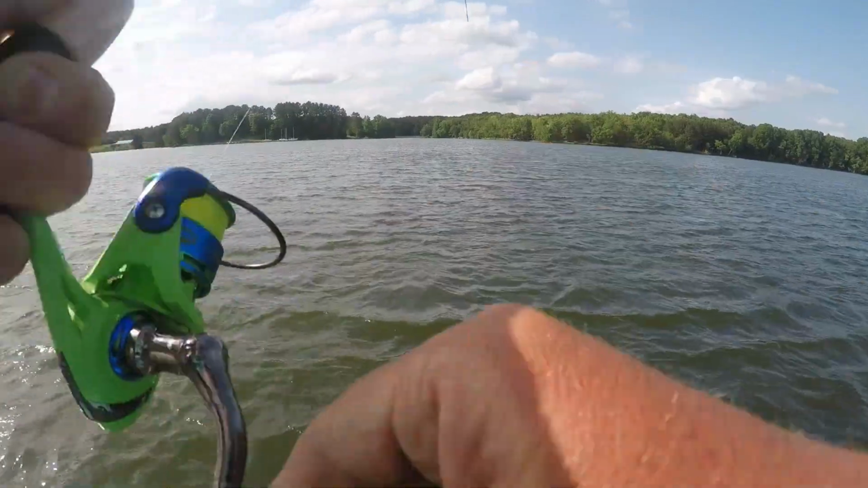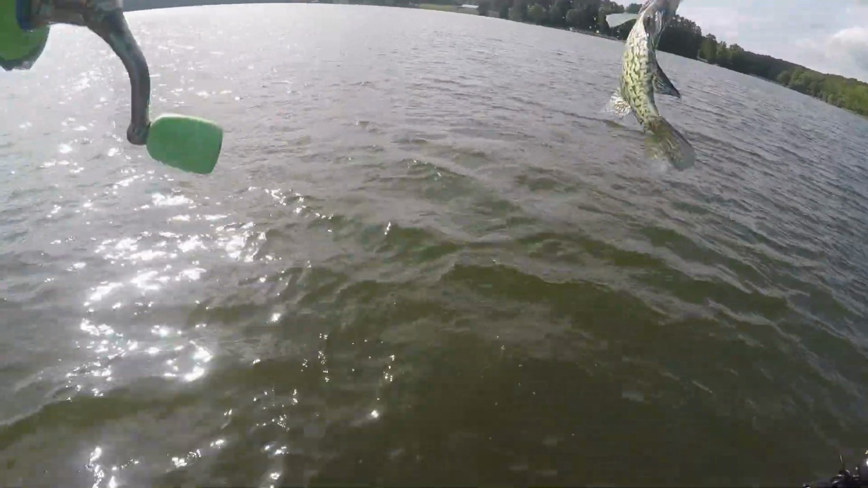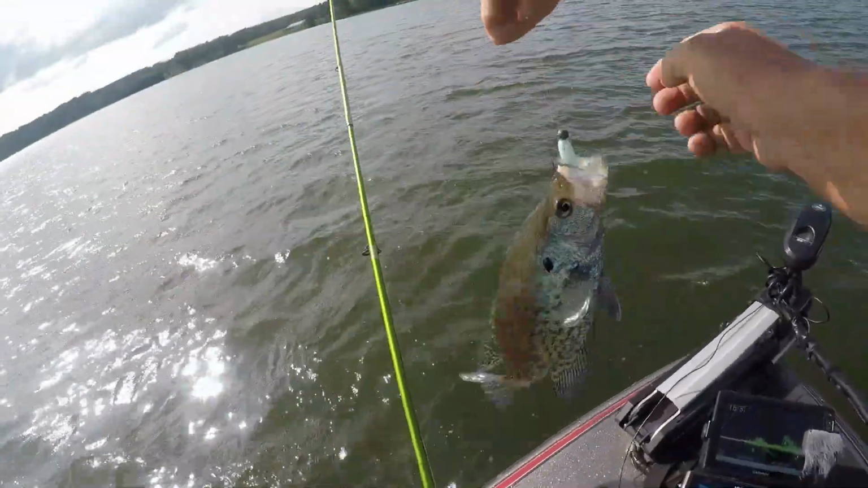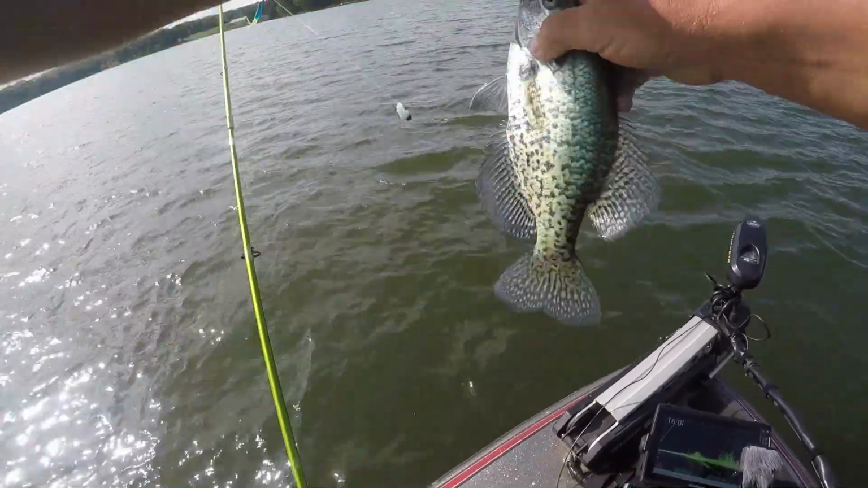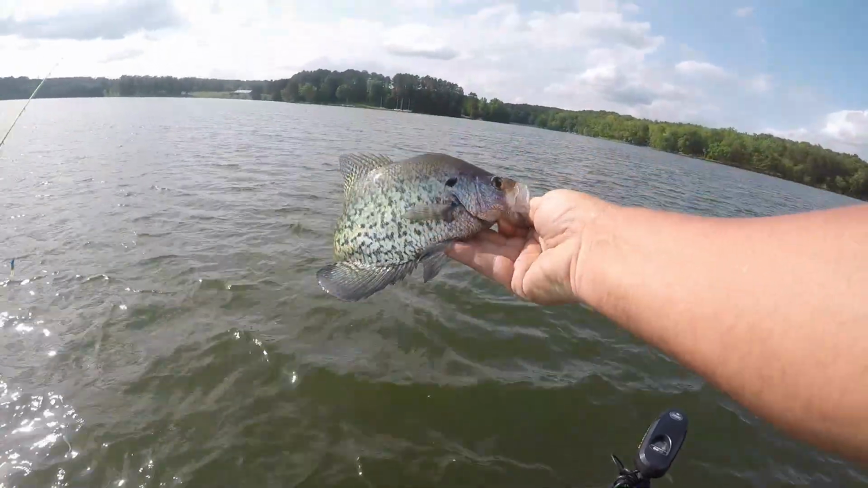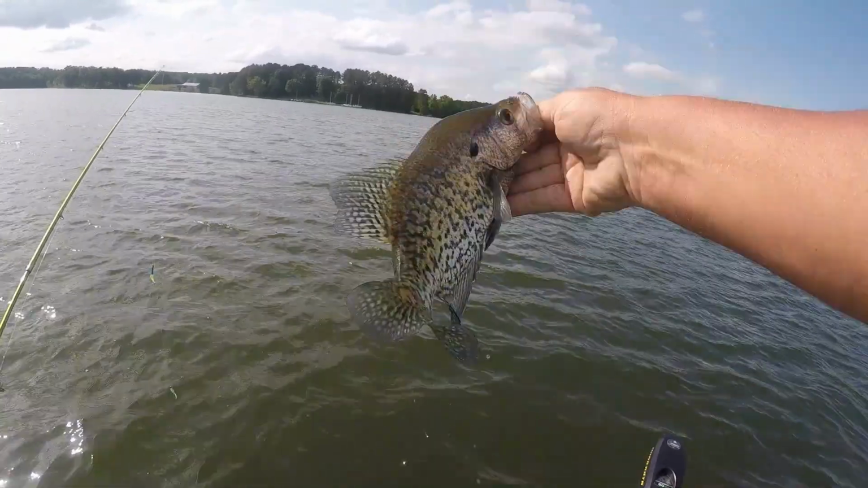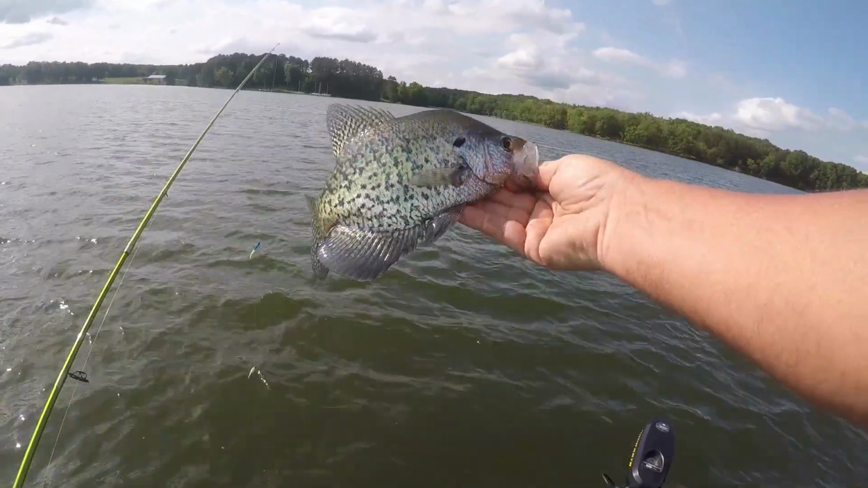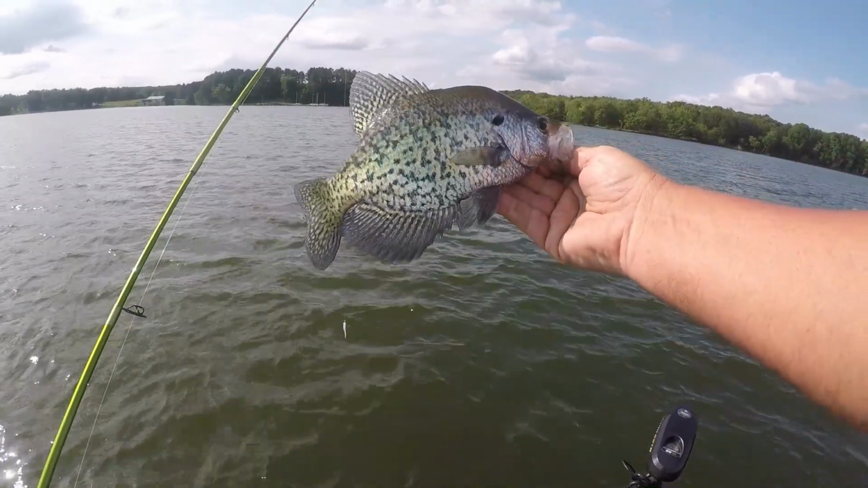That hit like a crappie. It's because it is a crappie. Yes, sir, that's a decent one. Had to move areas. I have milked those other spots, and the wind got up a little tough. That one's still got its tuxedo on too. He probably just got back out. We're in about 16 foot of water.